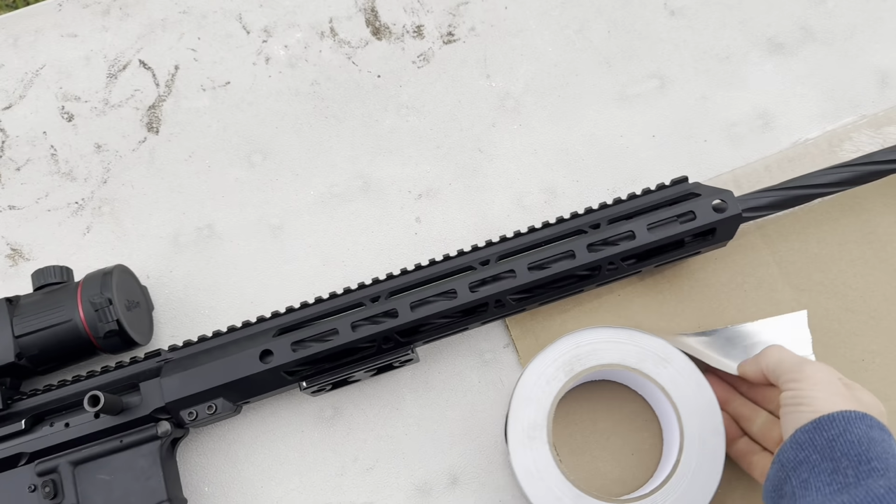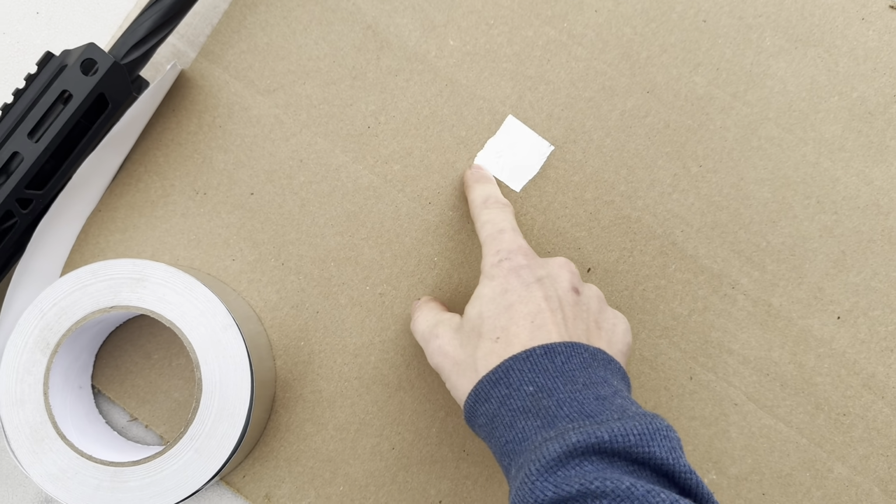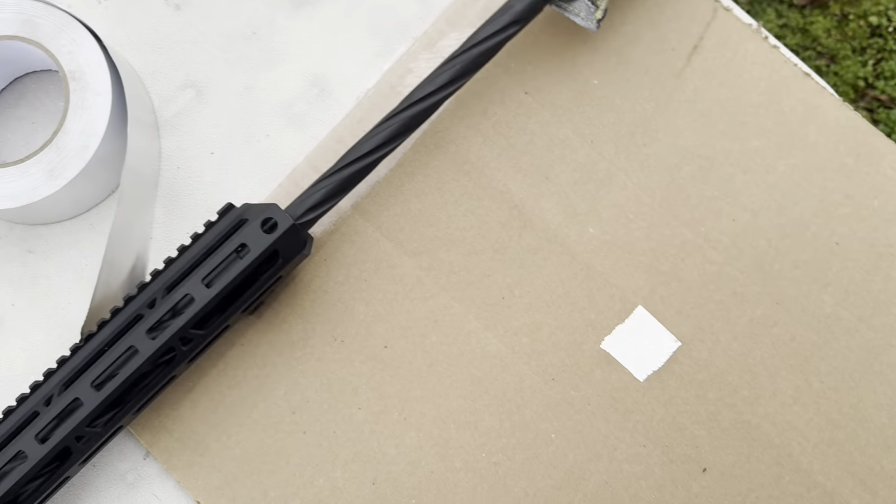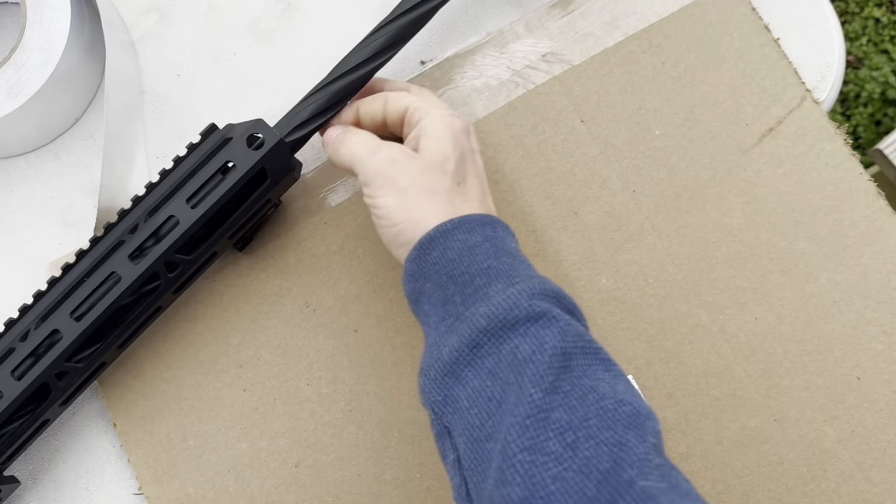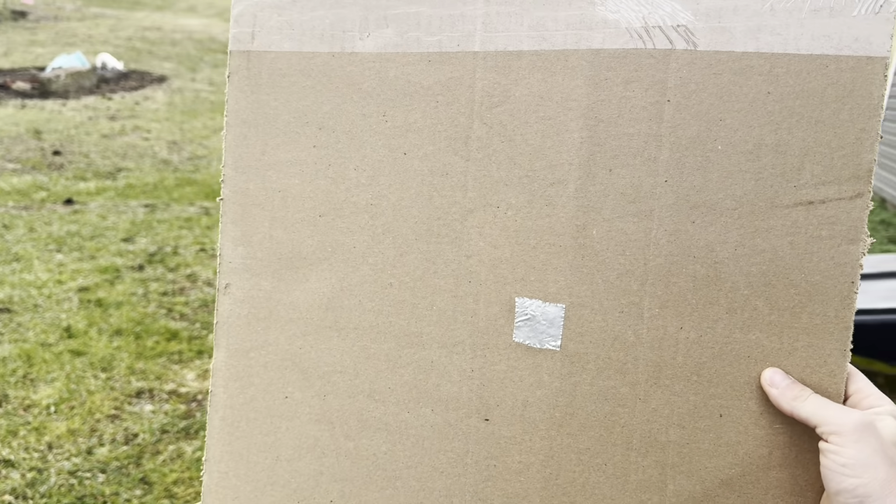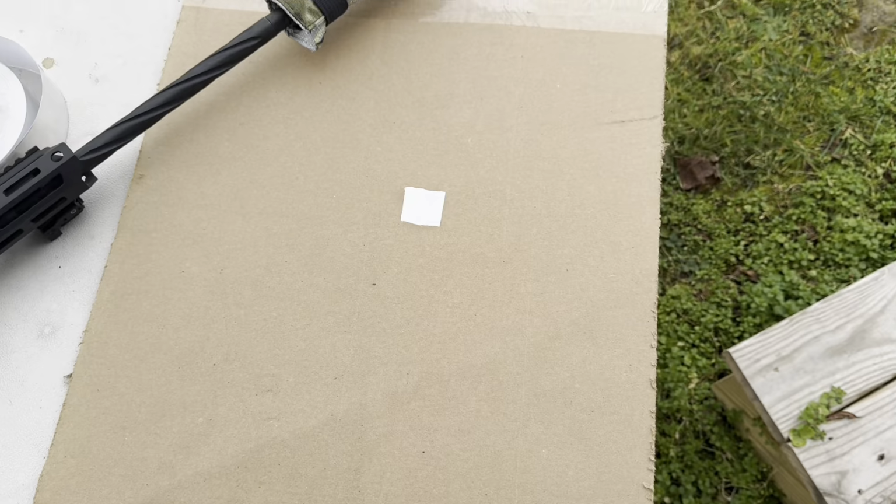All you got to do, peel off a little piece. I like to make my squares about 1 inch by 1 inch. This is probably 1.25 inches by 1.25 inches. But that's it. Peel it and stick it. And then you got yourself a nice thermal target. I'll put it up at 100 yards and let you see what it looks like through thermal. And we'll go from there.